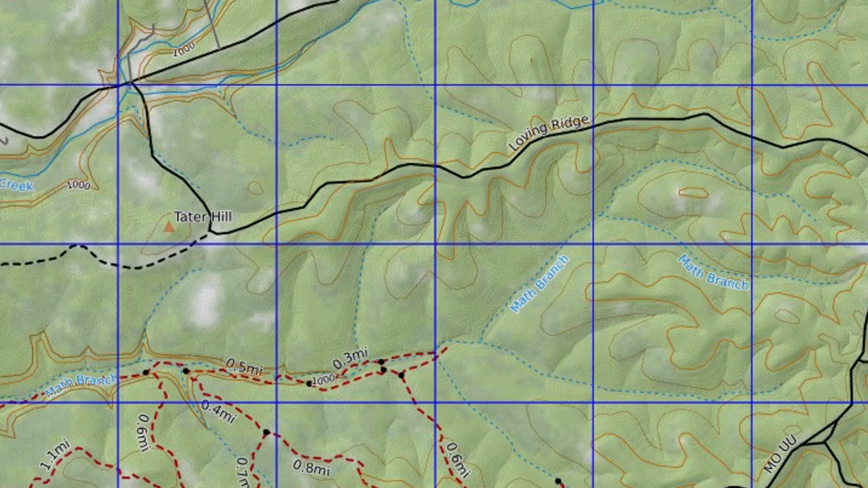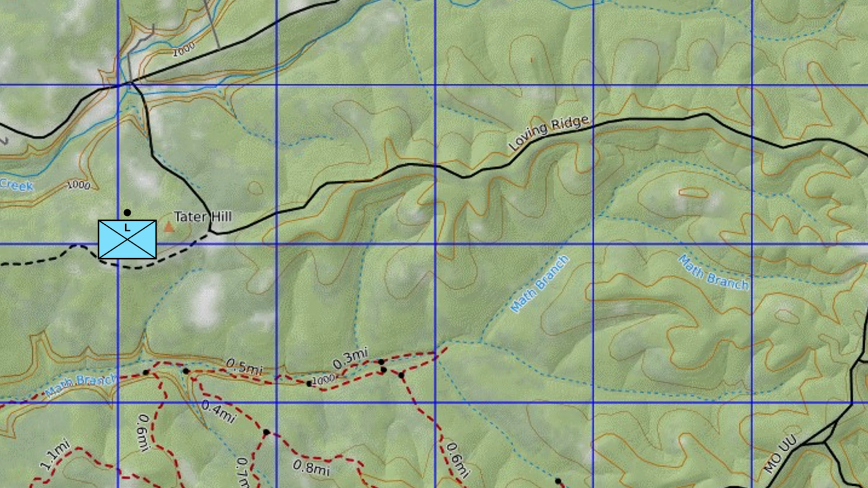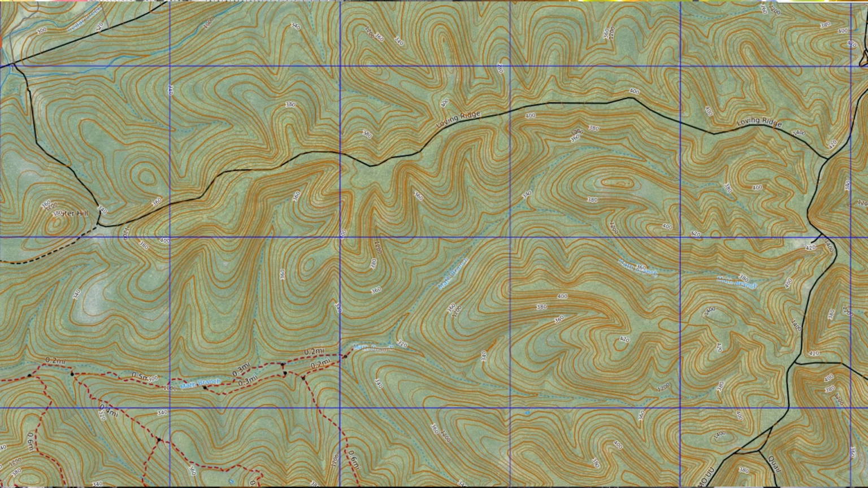Where that patrol base landed us is on just the west side of what's called Tater Hill here in our AO, and we were just over the western crest. We found a natural defensive posture, some excellent rocks that gave us good defilade cover, able to posture there for the night and then push reconnaissance and security patrols eastward, focused on this ridge line called Loving Ridge. You'll notice if I pull up another map with some enhanced topography, these are 20-meter intervals on my map right here, but the topography of this whole area is incredibly significant.